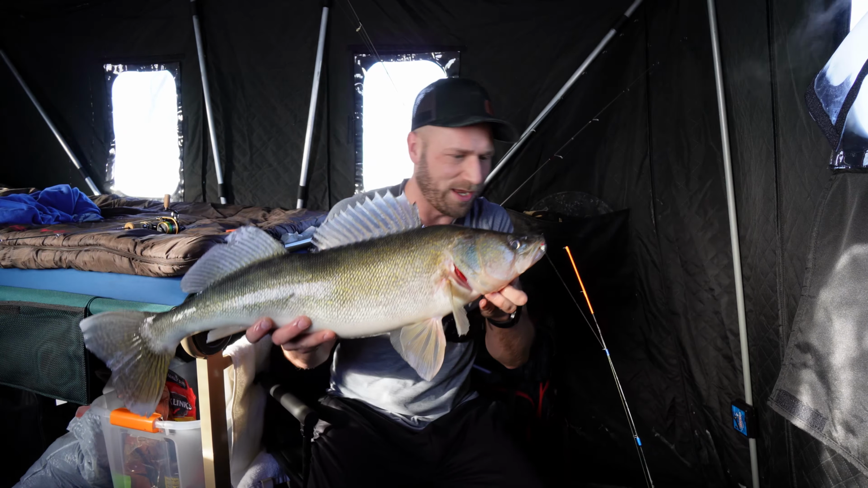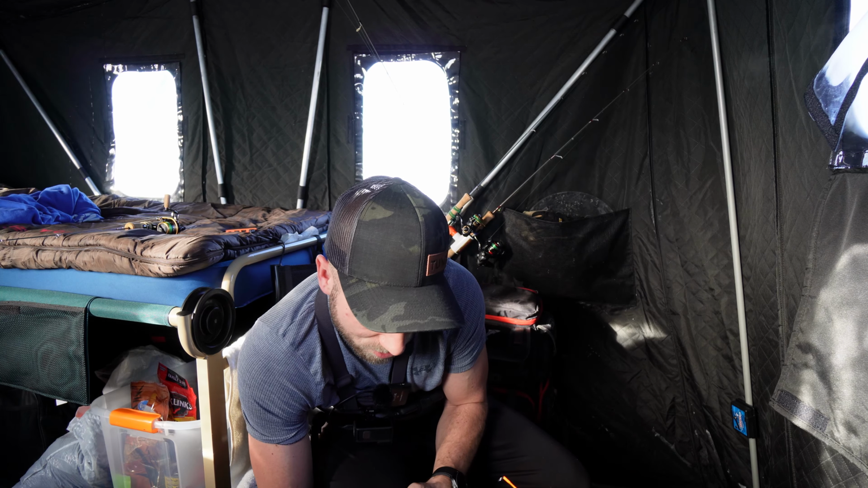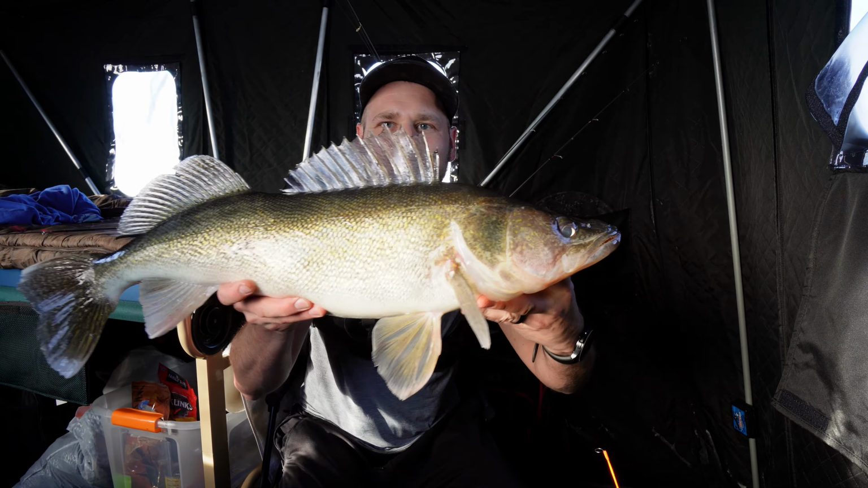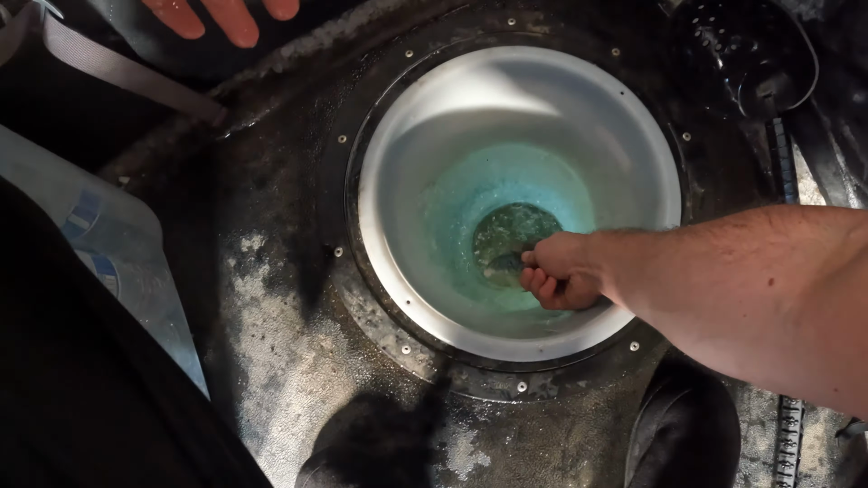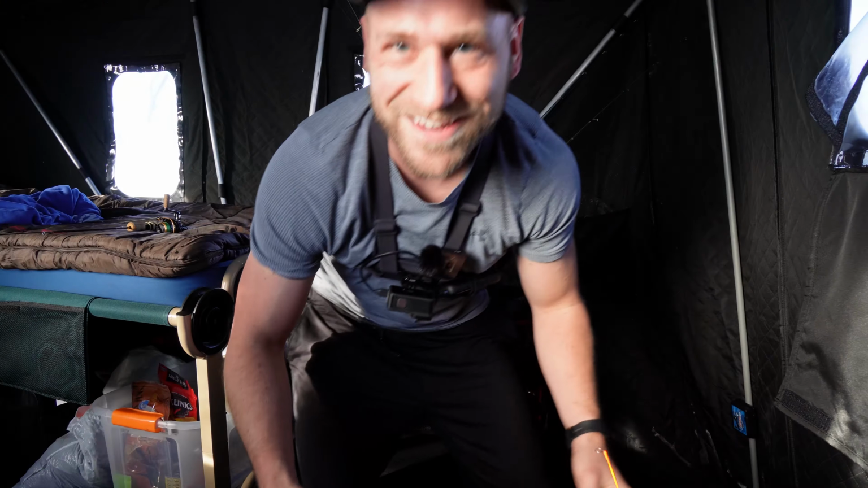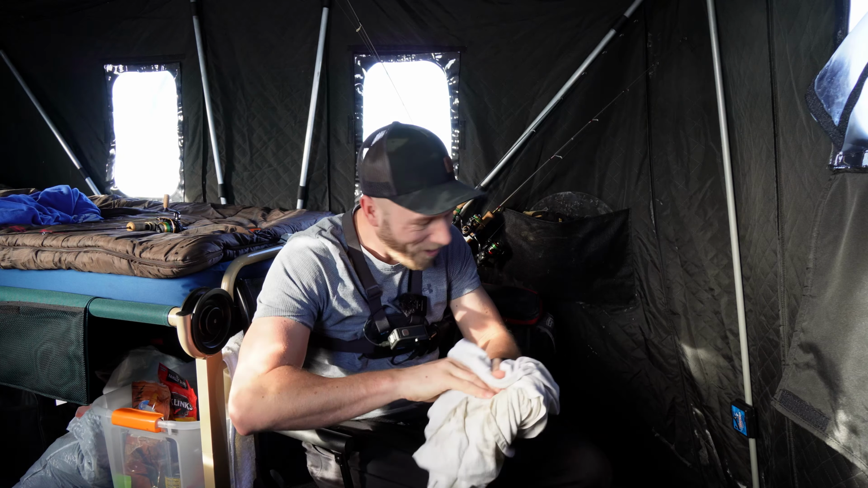Just a beauty. We'll get a measure on her. Gotta get this hook out of her mouth. Look at that beautiful 28-inch walleye, Lake of the Woods walleye. Let's watch her go. Side to side. There she goes. Whoa, buddy. Nice. Yes, sir. That was a tank. Woo!